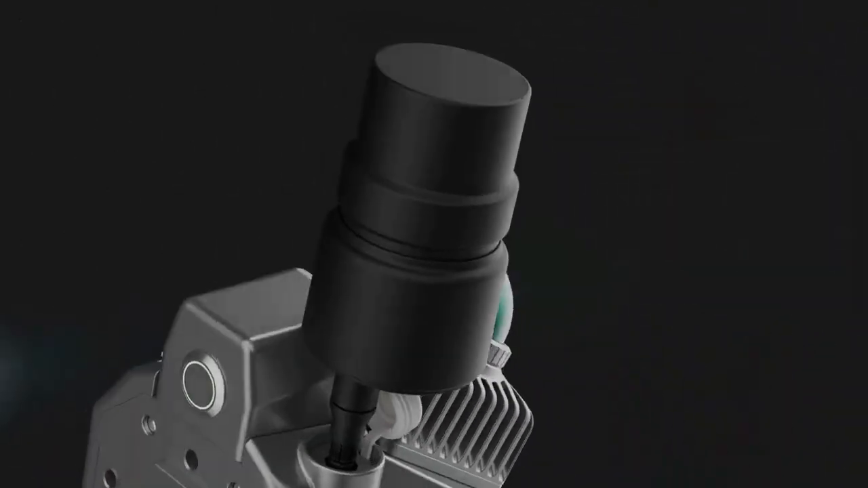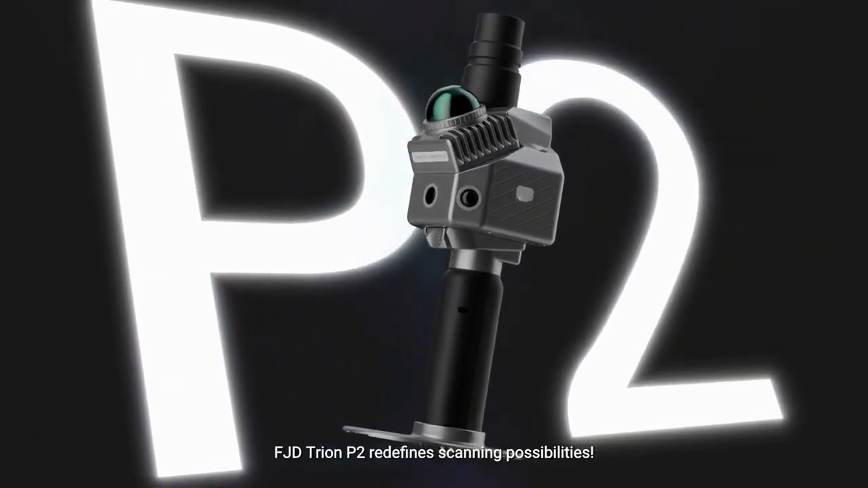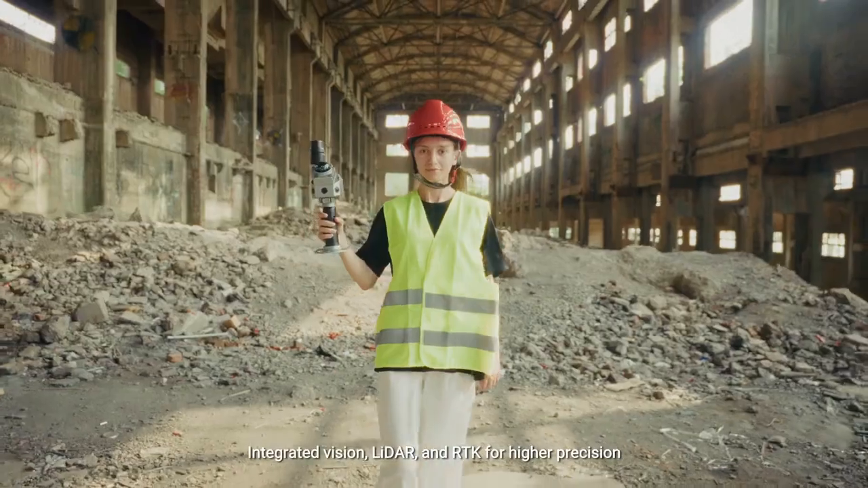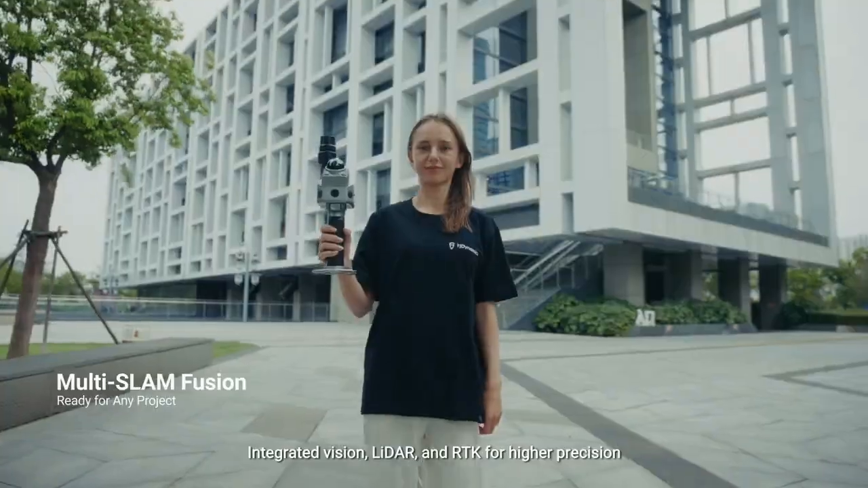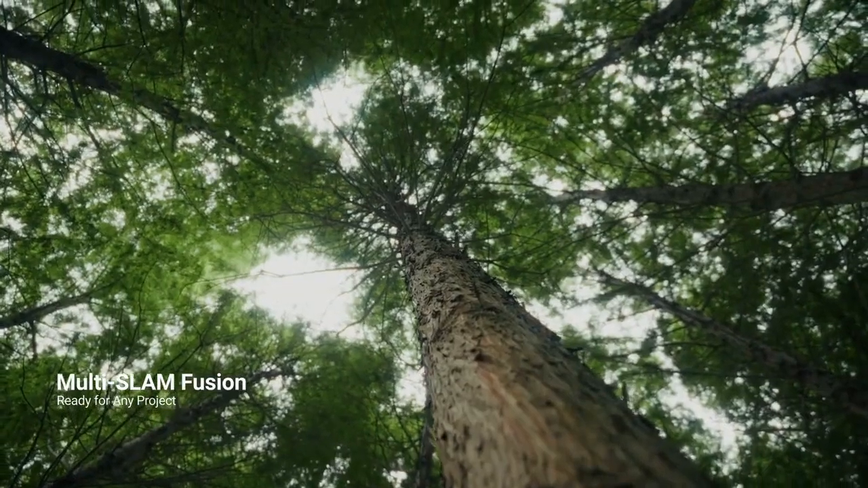Smaller, smarter. Command the entire point cloud universe in your palm. FJD Trion P2 redefines scanning possibilities. Integrated vision, LiDAR, and RTK for higher precision, the P2 gets ready for any challenge.